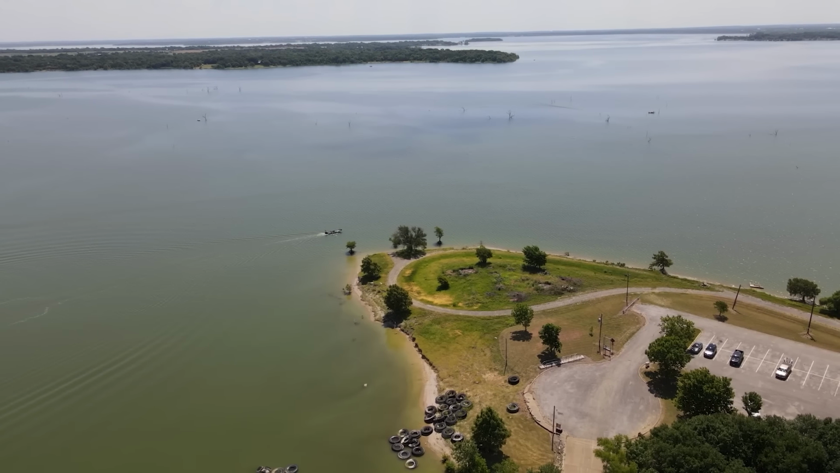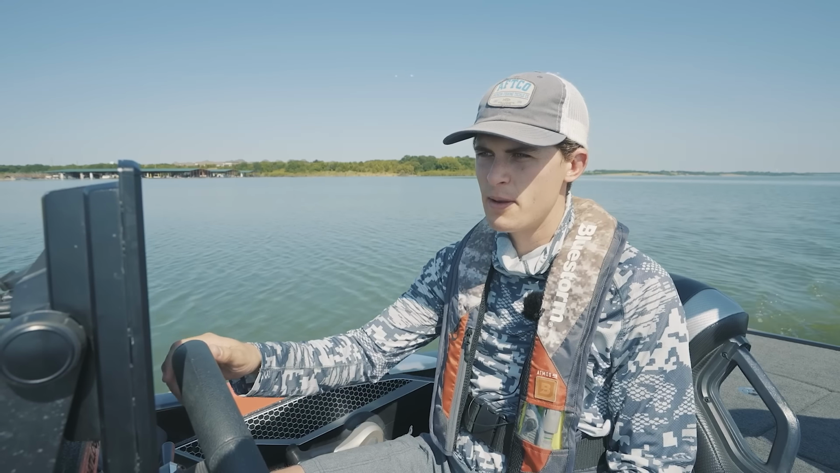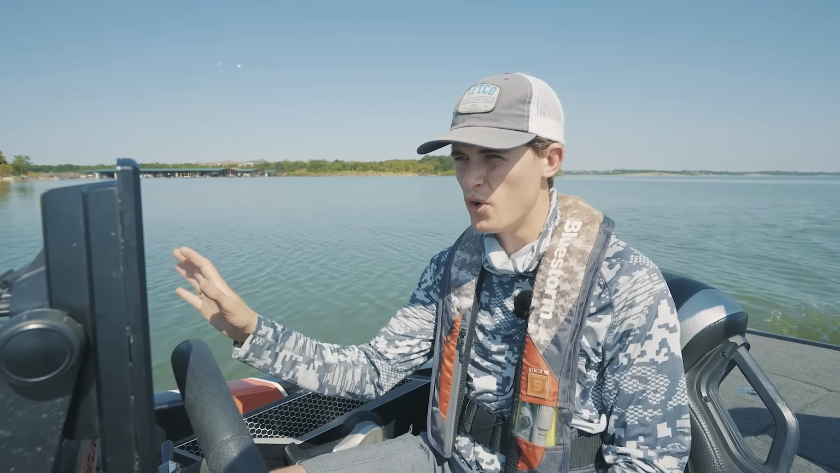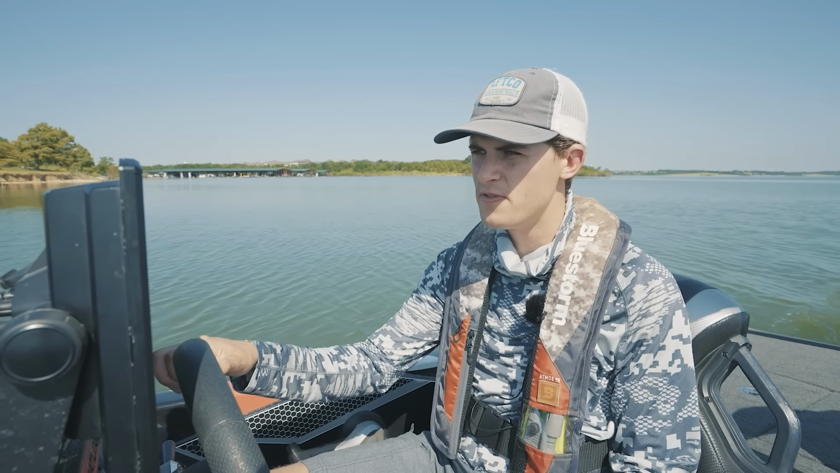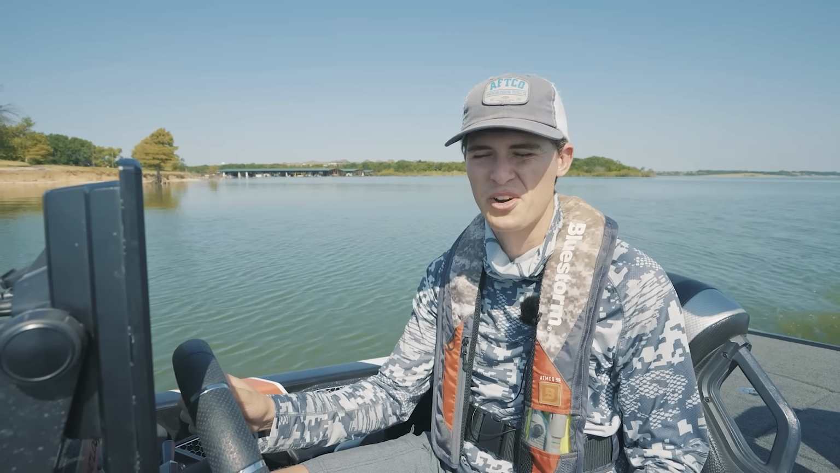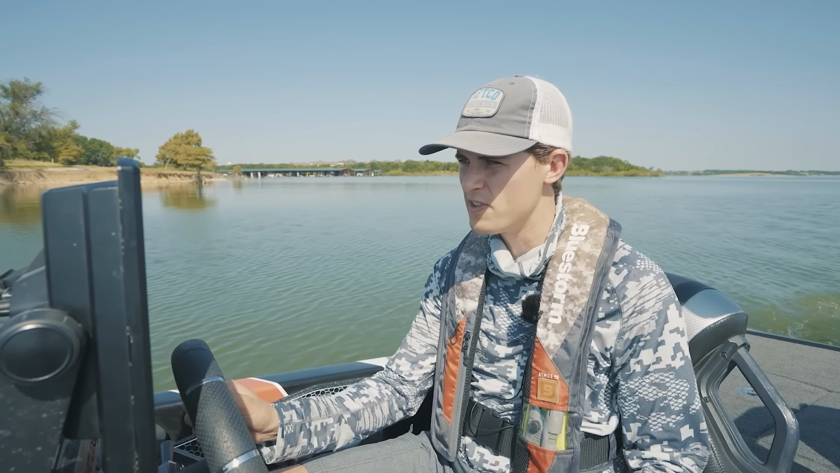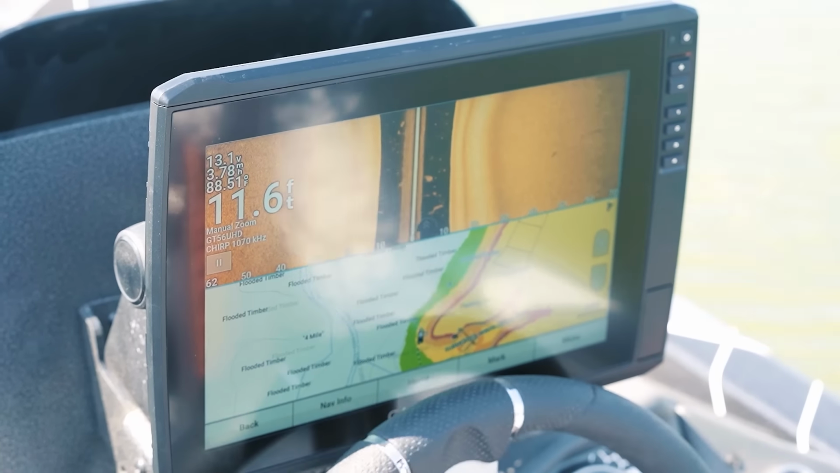Now, as we idle over this next point here, I'm really looking for a brush pile on side scan because I want to show you guys the full strategy when it comes to marking a spot and then fishing it. A lot of graphing for offshore stuff is really just a waste of time. You're gonna graph over a whole lot of worthless things. Like right there, there's a stump, but it's really small, really not worth fishing.